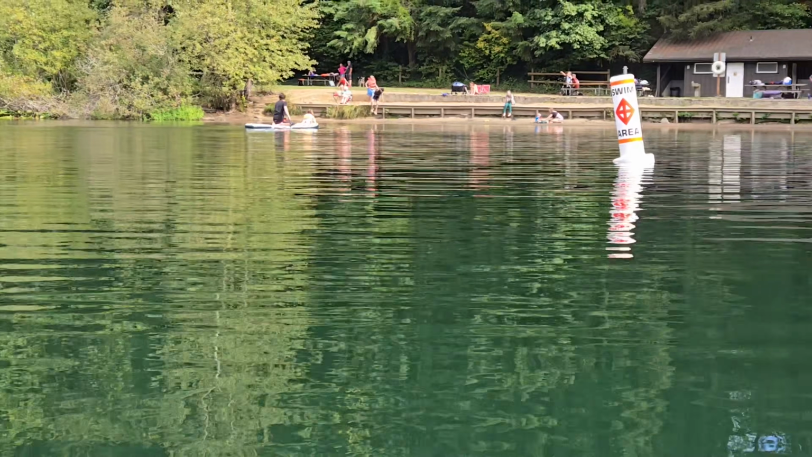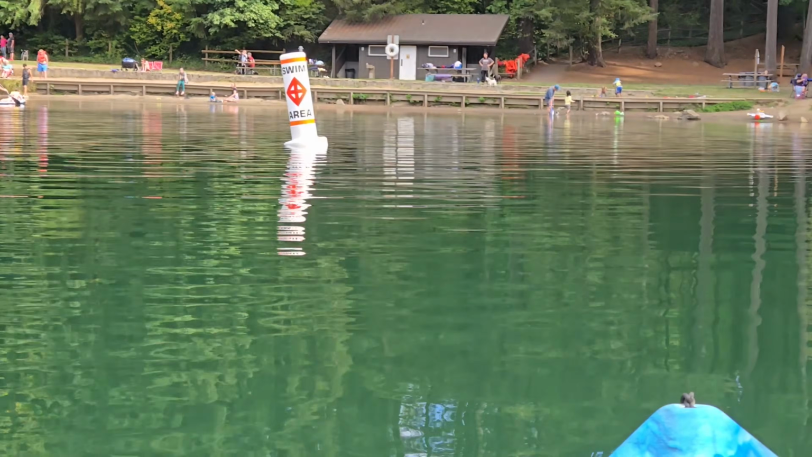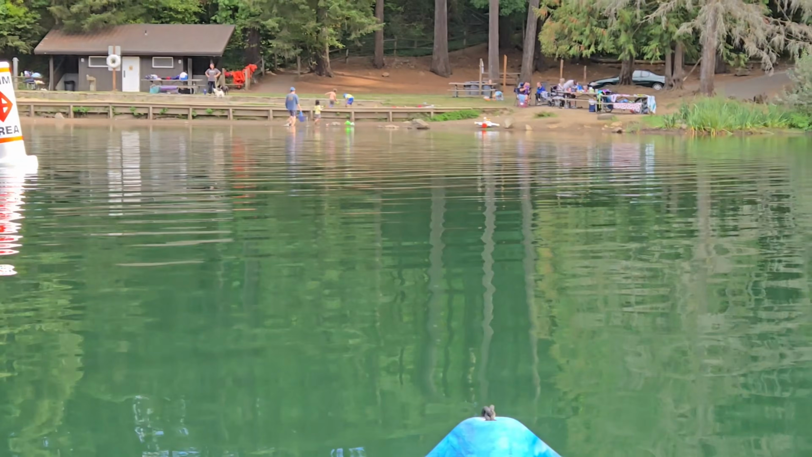Now, of course, it would not take a quick eye to notice that I brought the kayak to the campsite, but there's no water to put the kayak in. That's because the water is actually over there somewhere. There's actually a pretty beautiful lake here. The site we're at is called Battleground Lake State Park, and it is really nice.